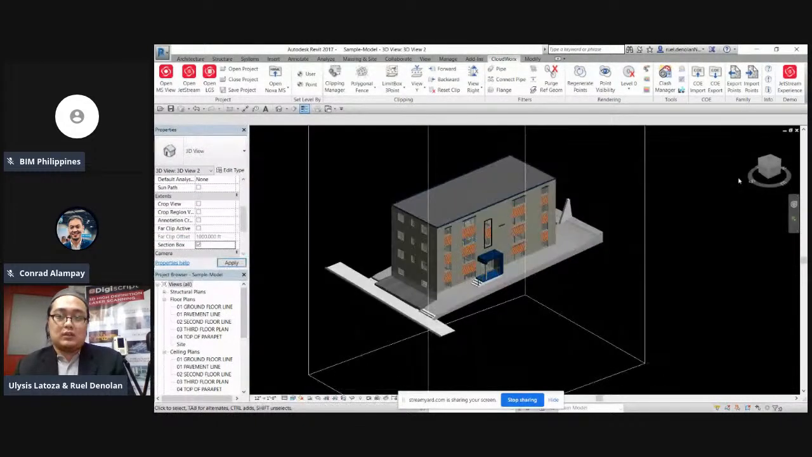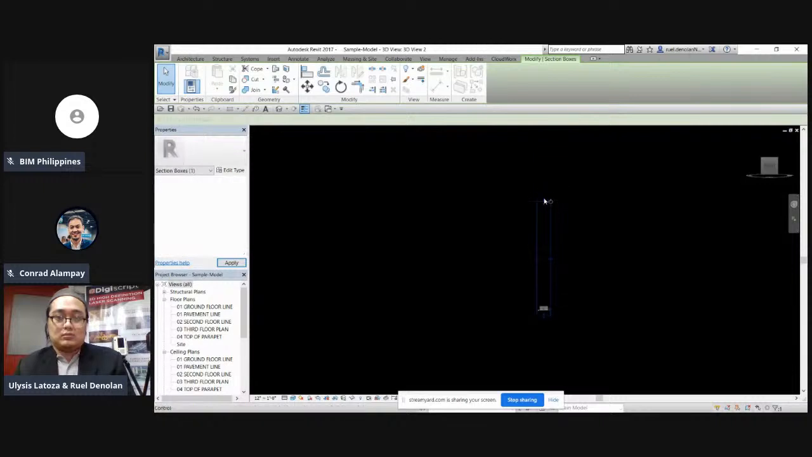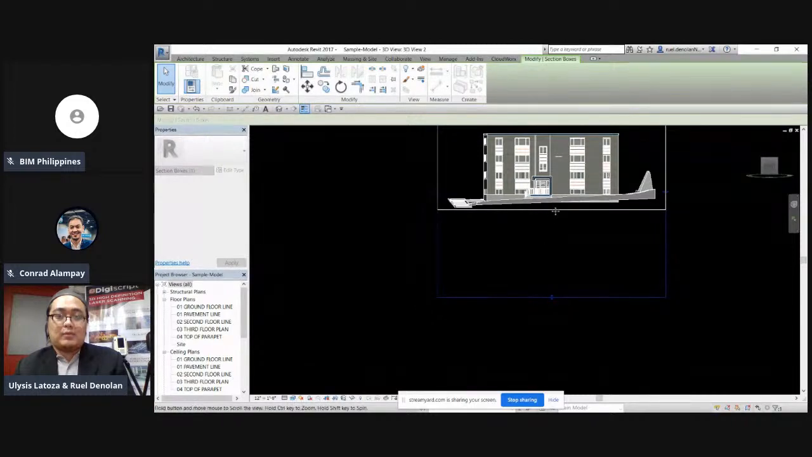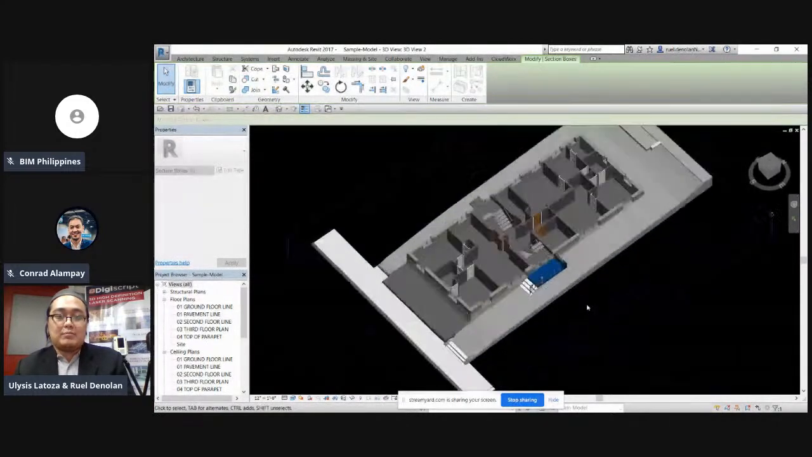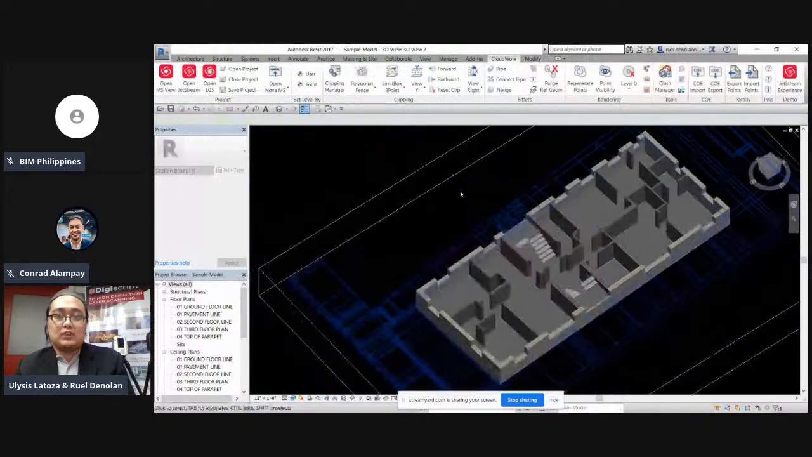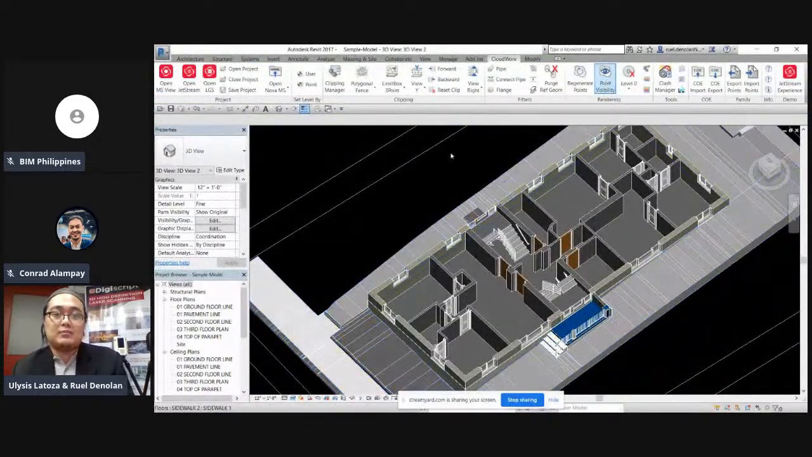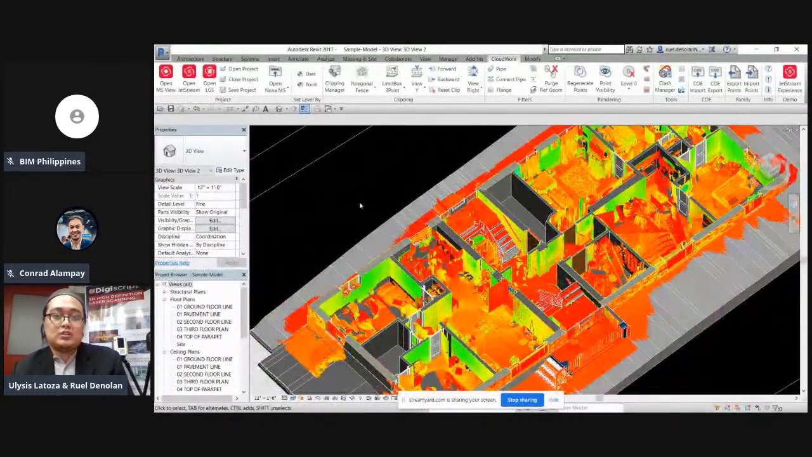Gagawa lang ako ng section box. Para mapakita ko lang yung ground floor na naka-embed. So ito yung model ng ground floor natin, no? Makikita ninyo. Then open ko lang yung point visibility. So yan yung itsura niyan.